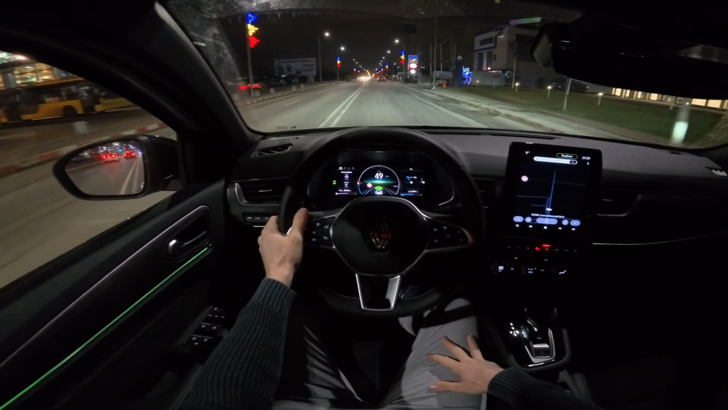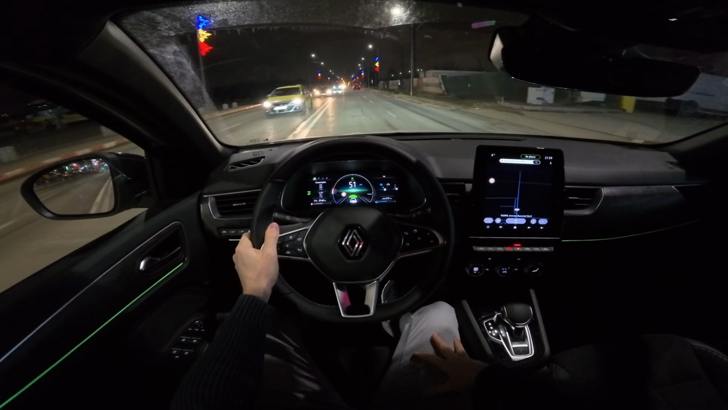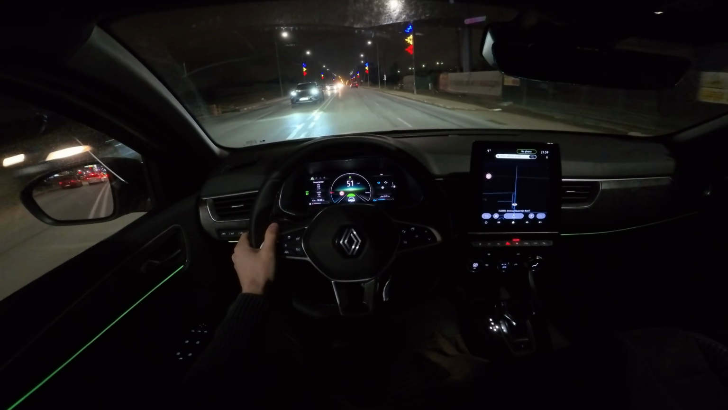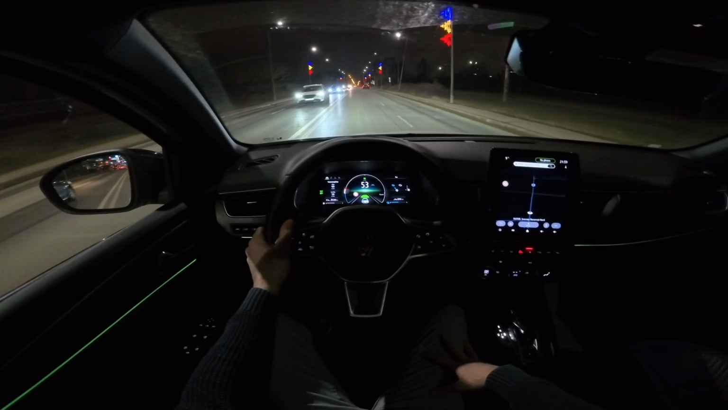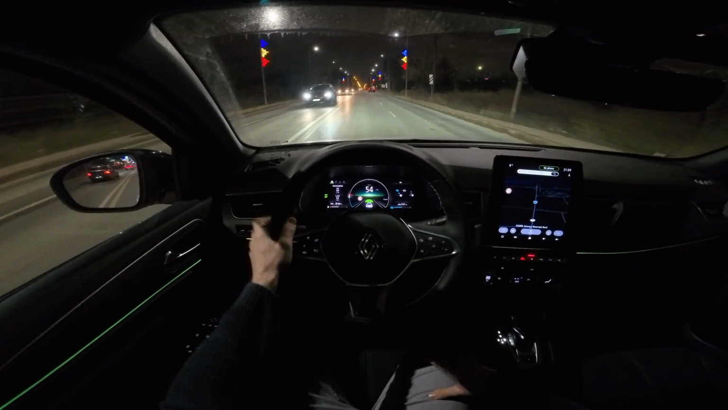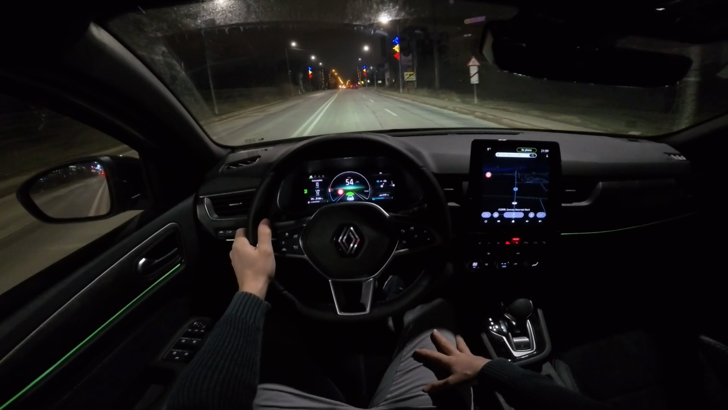We have, for example, on our trip, 5.1 liter consumption. Super good from my point of view, because it has a 50 liter tank. That means if you have 5 liter consumption like we have exactly right now, you can drive 1,000 kilometers with a fuel tank.